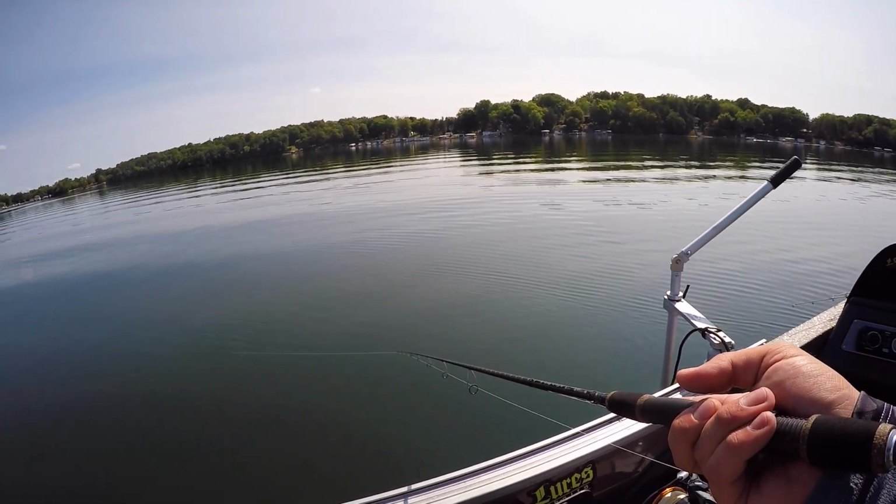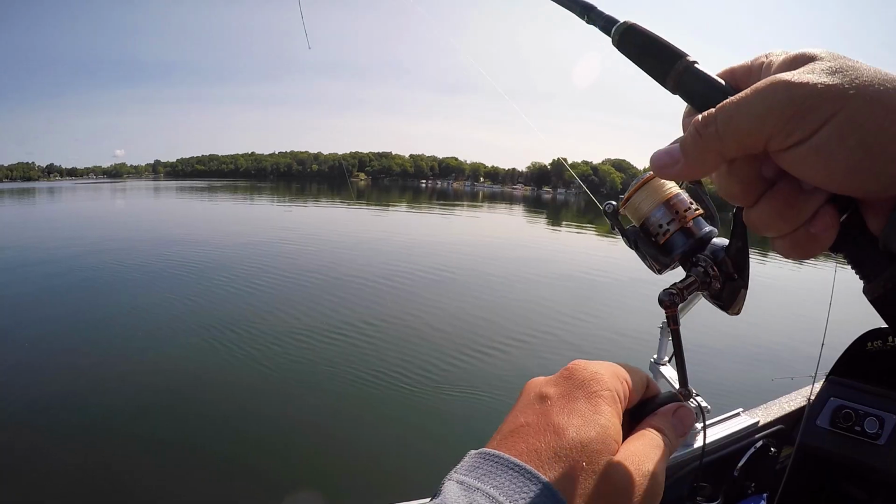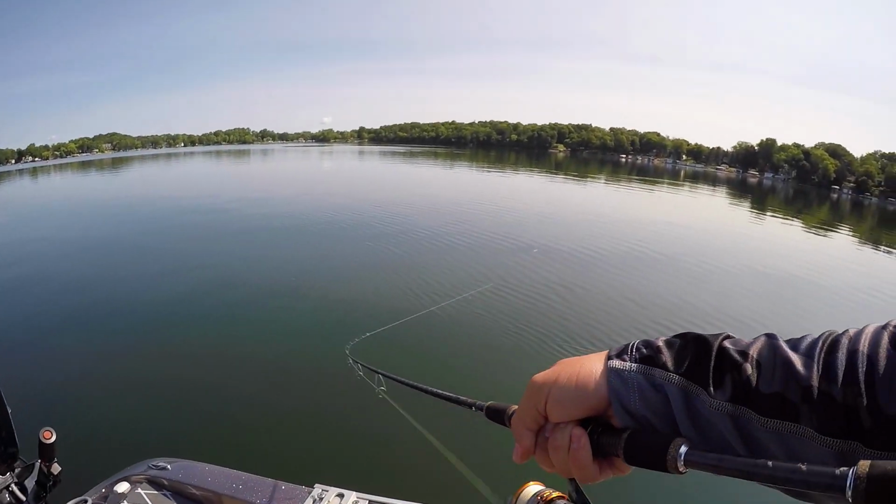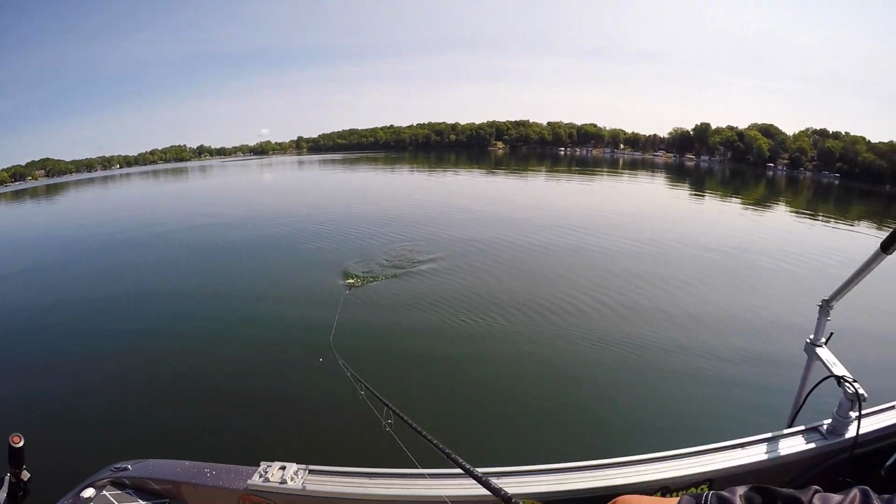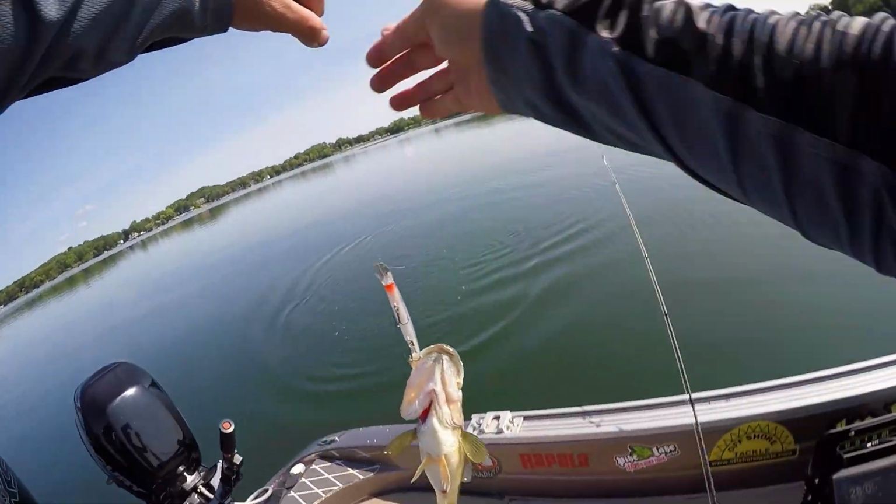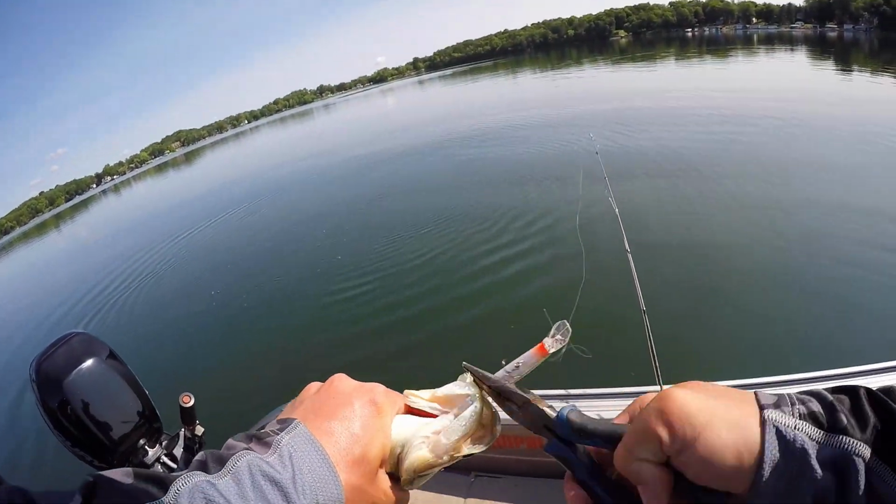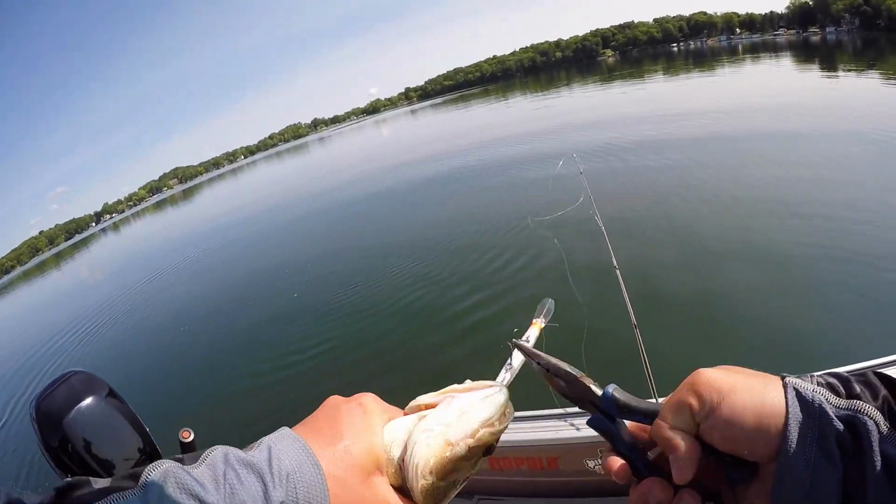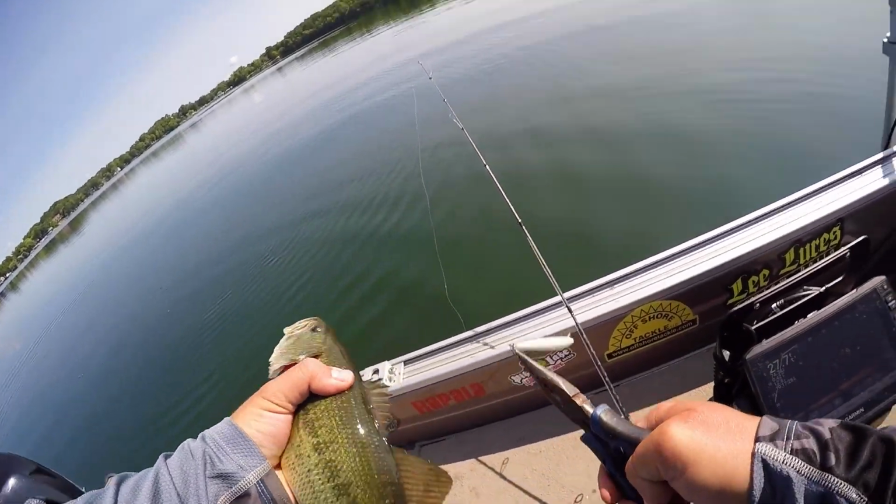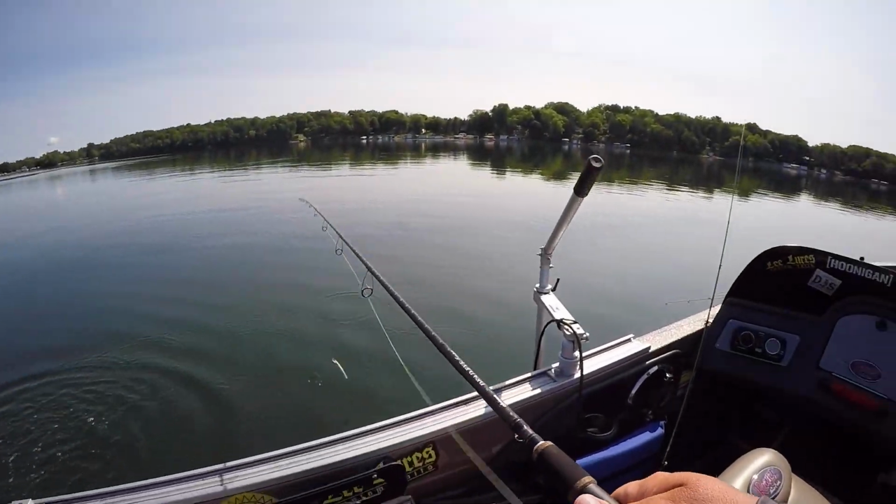Come on, they're on it. There he is. Dude, I watched that fish eat it. Oh, they can't handle the pause, man. Another largie. Another largemouth. We're in 28 feet of water catching suspended giant schools of bass. Oh, wow. It's the kind of thing that you read about, but you don't ever actually get to do it. So, man, this is freaking cool.